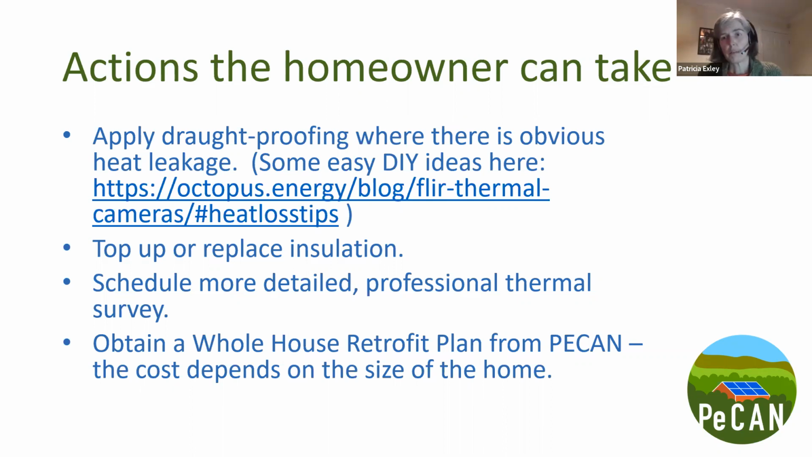Obviously, we're not professional thermal imaging surveyors, so if you're not sure at all what the images are telling you, it might indicate that the homeowner needs a bit more professional support with this. There are obviously professional thermal imaging surveyors who would be able to come around with a more accurate high resolution camera and be able to give them a better view of what is going on with that particular home.